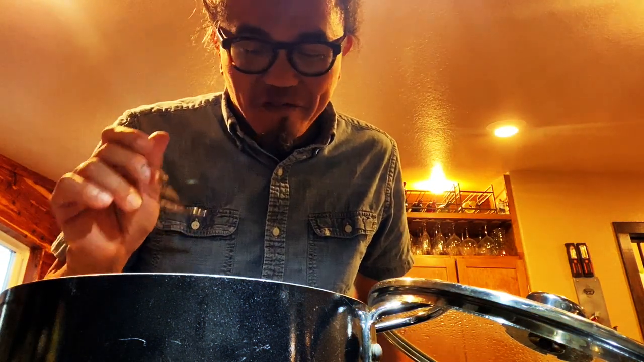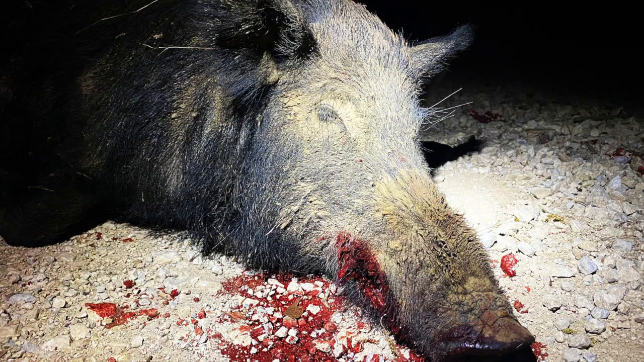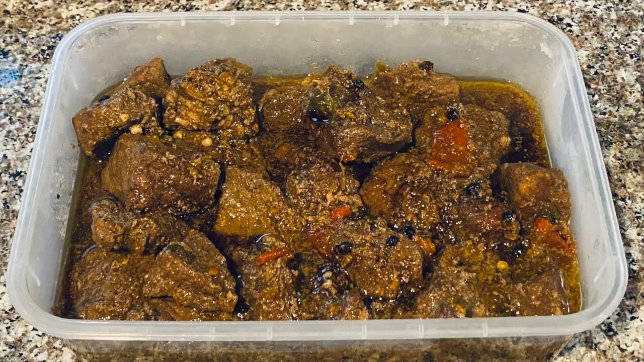Oh my gosh, that flavor is awesome. Let me show you the sauce here. This 200-pound long-nosed Reuter hog made excellent table fare.